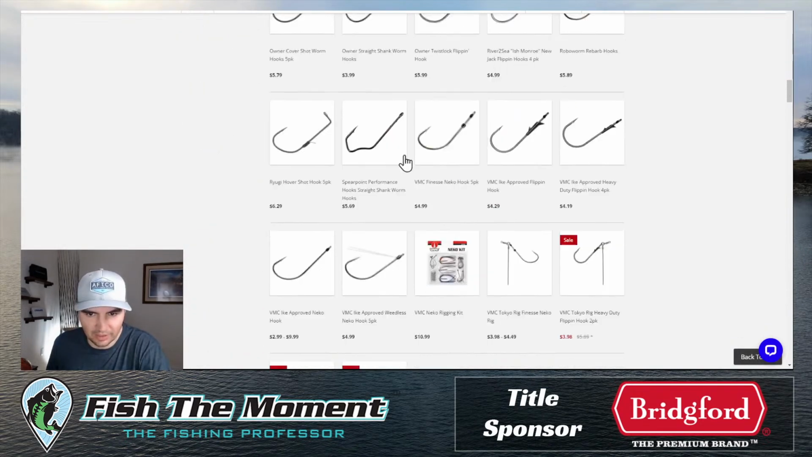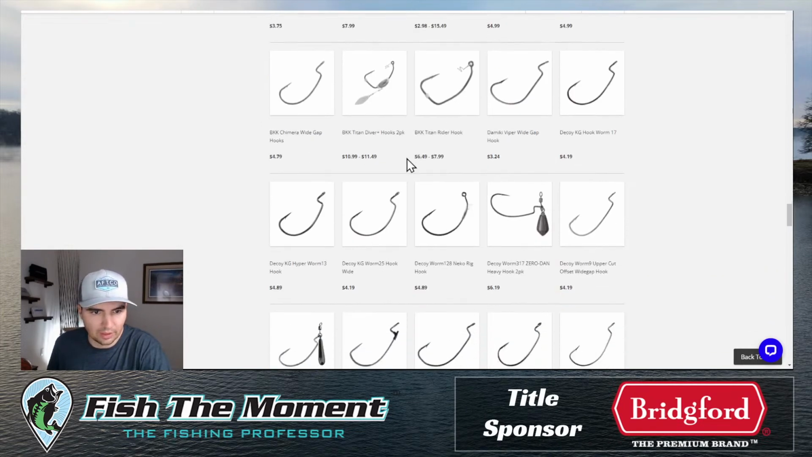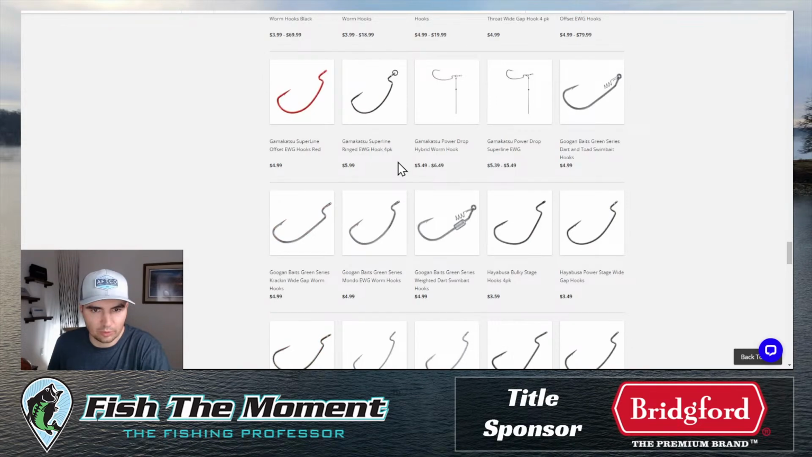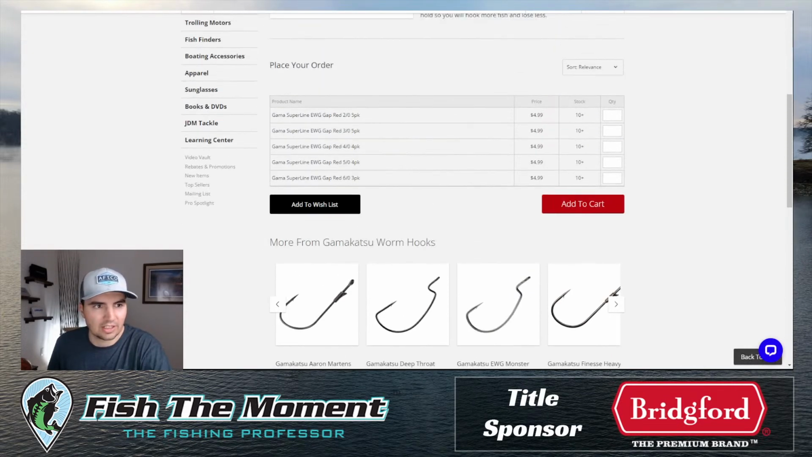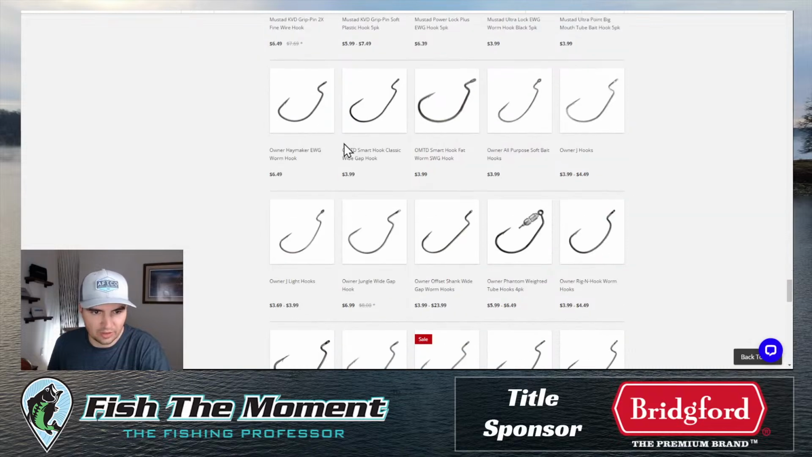I have some type of EWG hook I bought a while ago, and I just used those, but I have no idea what brand it was. Maybe Gamakatsu, probably the Superline, maybe. 6/0 is too small. It's like an 8/0 hook. I don't know. Oh, maybe it was an Owner. One second, I'm going to try to find this for you.